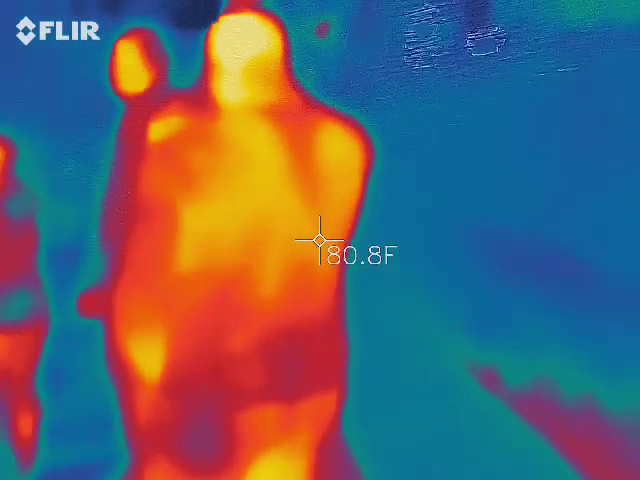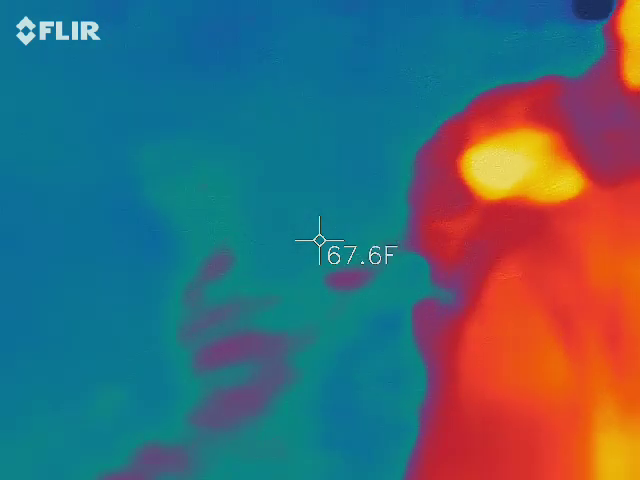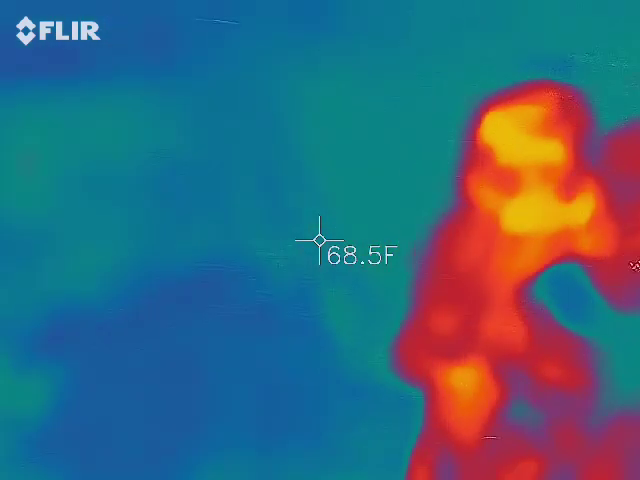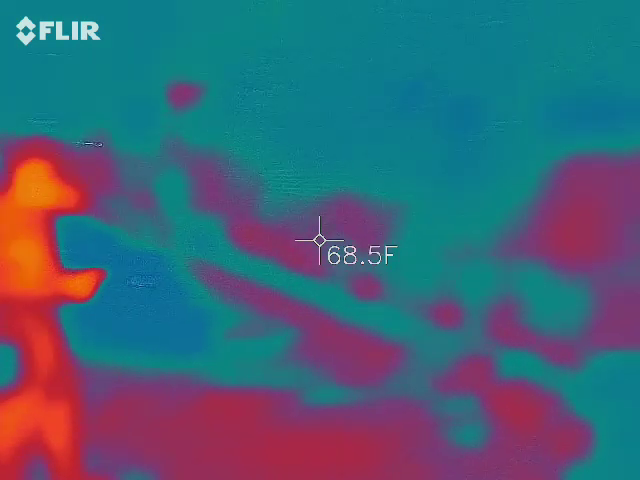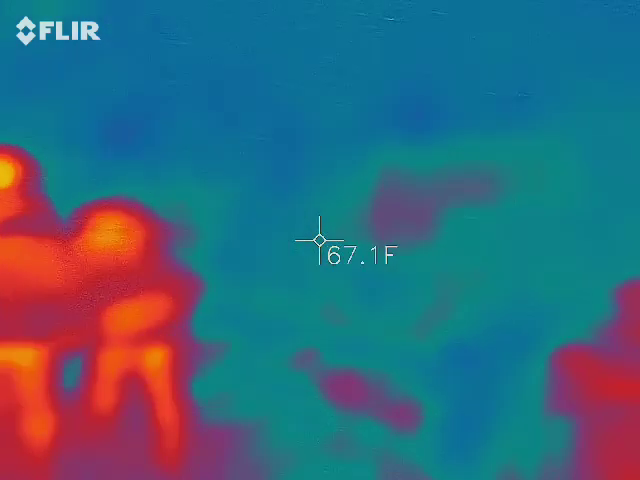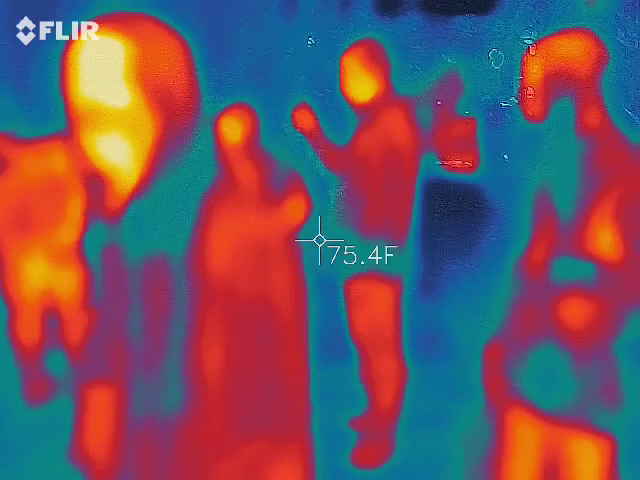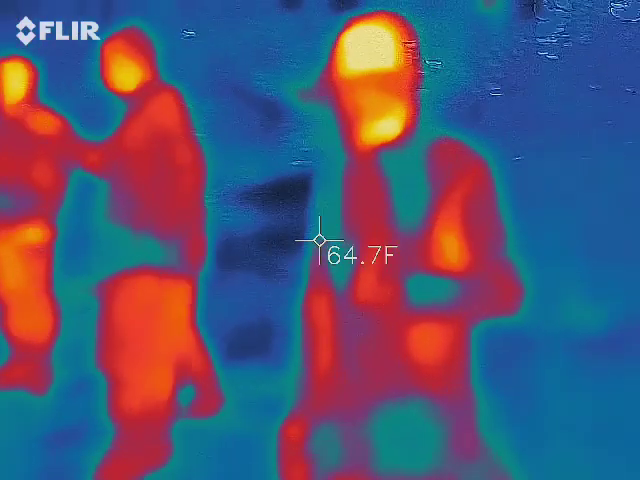Oh, look at that. It says gather. Where's that door? You guys are supposed to tell me to put my mask on. Watch behind you. A lot of red faces.